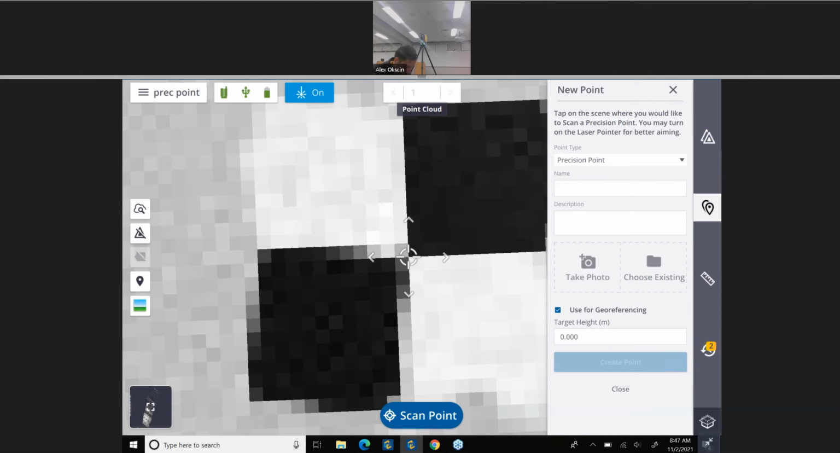So here I'm essentially just using the precision point. Highlighting one thing really quickly.